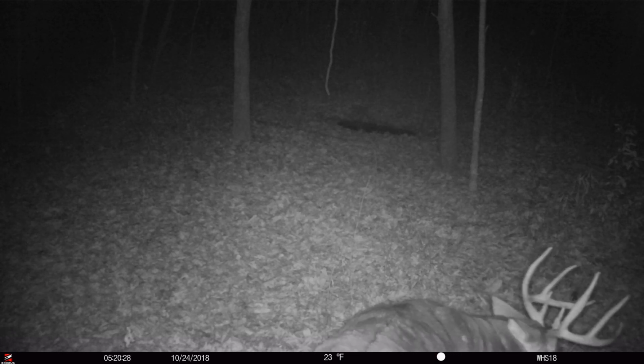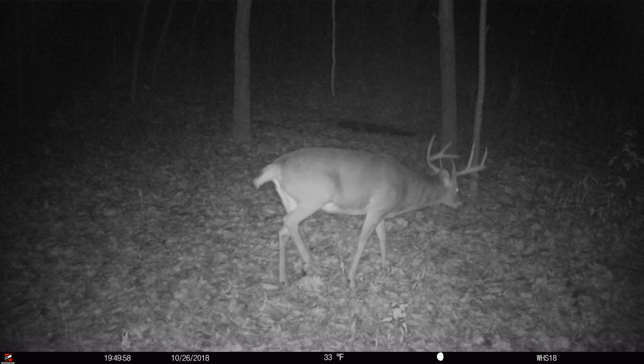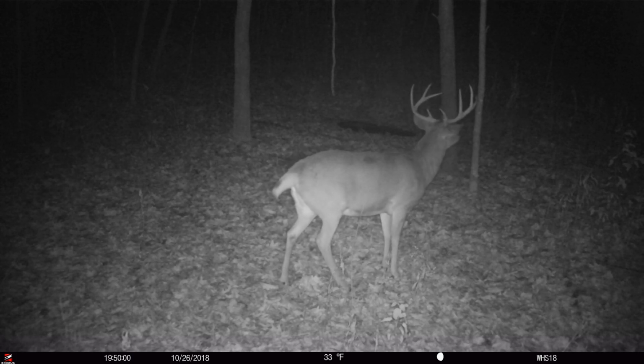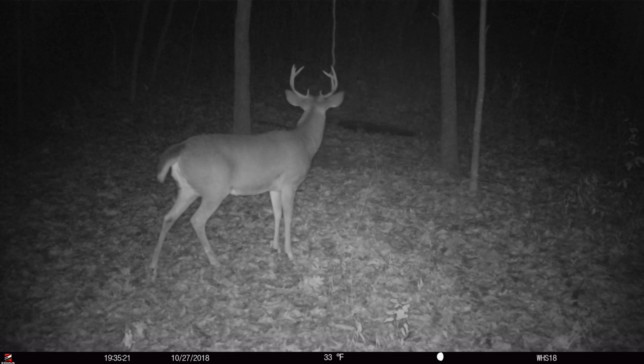And if you have an infrared camera, I would never use the red bulb cameras at all. They will spook deer greatly. If this was red bulb, they'd look at it and they'd spook. If it was a red infrared, this is a blackout camera from Exodus. It's a Lift 2 model. The deer don't see them.